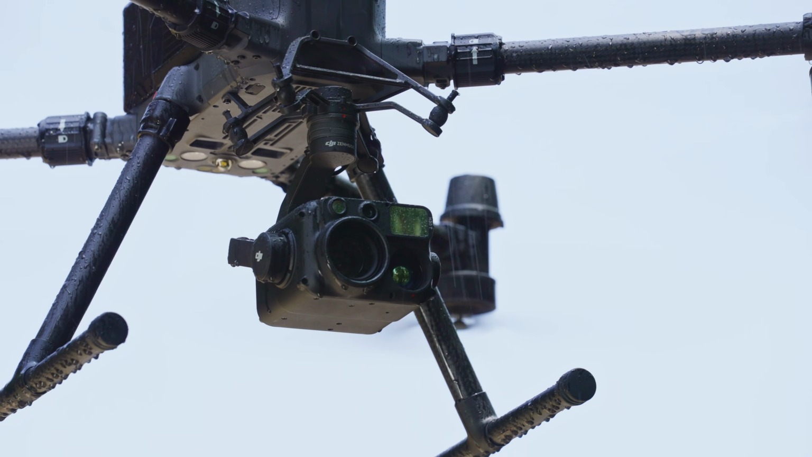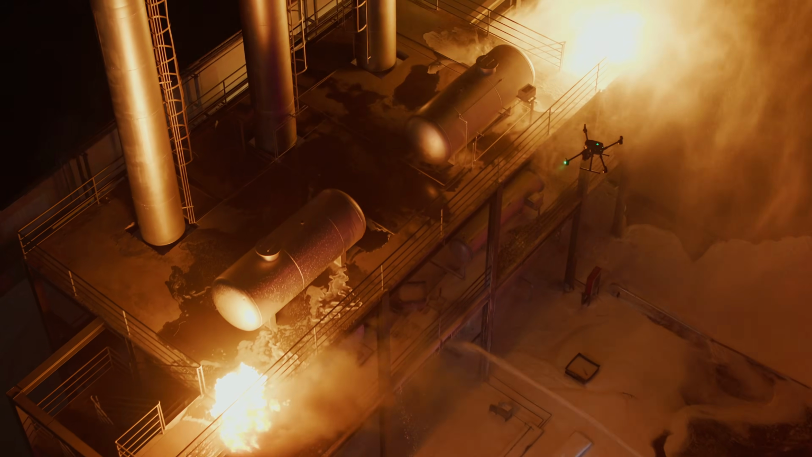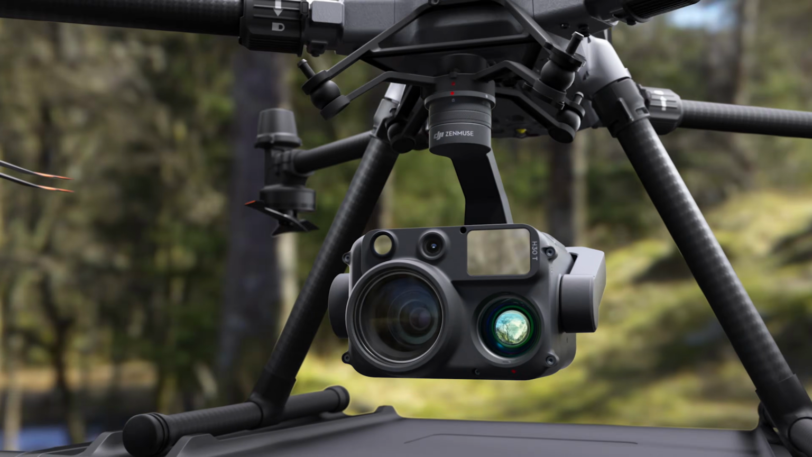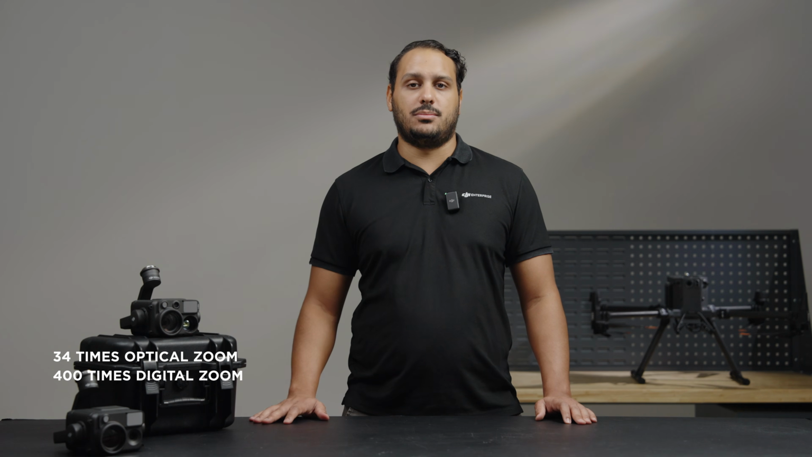Graded with the IP54 ingress protection, the H30 series is equipped to endure the harsh environments just as good as the compatible aircraft. The zoom ability has also been significantly improved, featuring a high-resolution 40-megapixel zoom camera with a 34 times optical zoom and an incredible 400 times digital zoom.